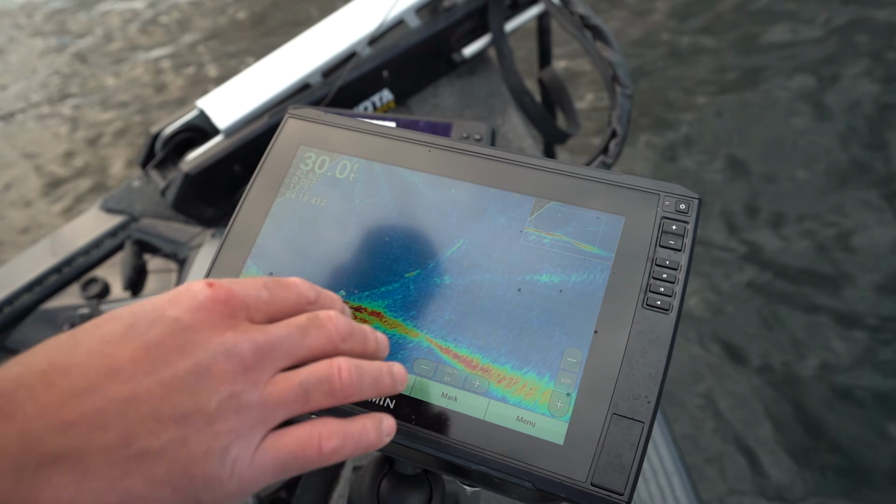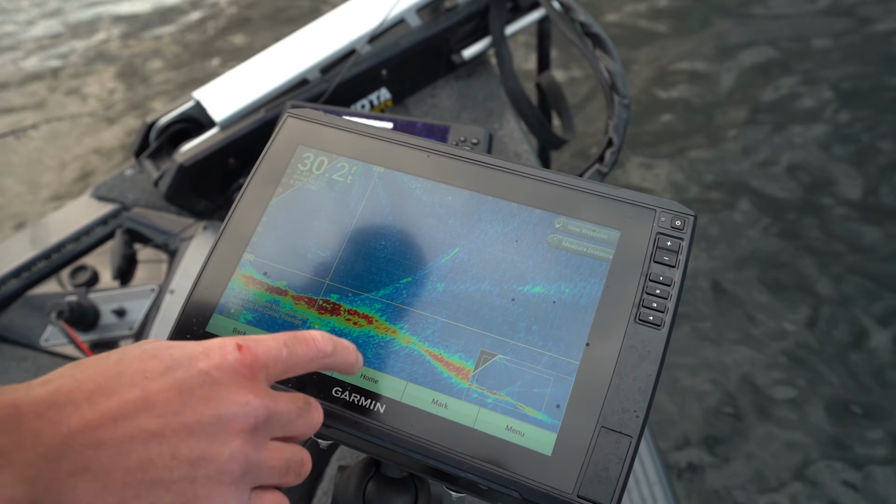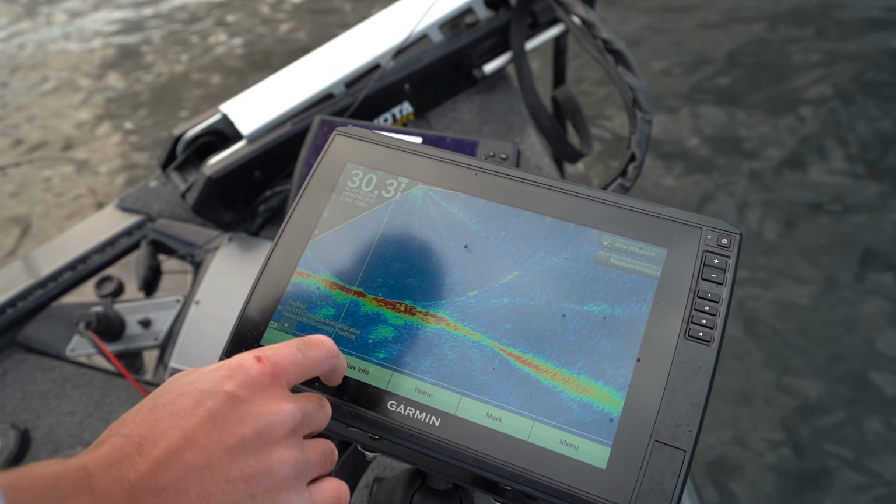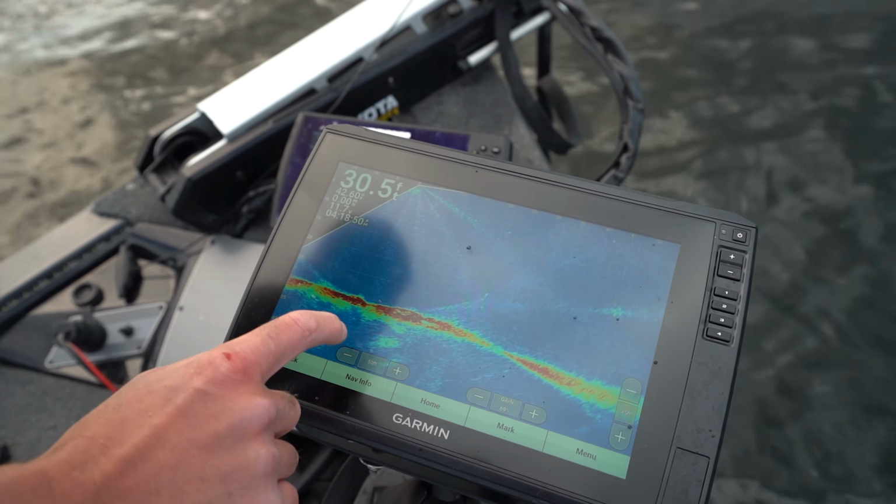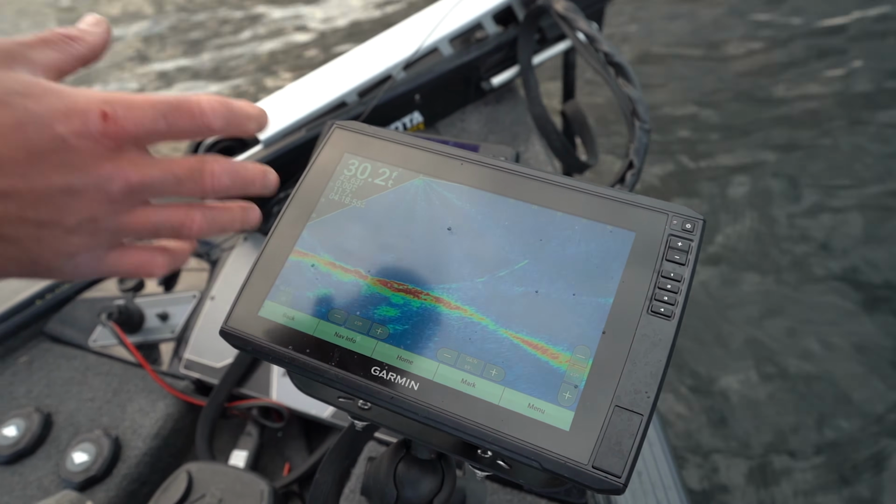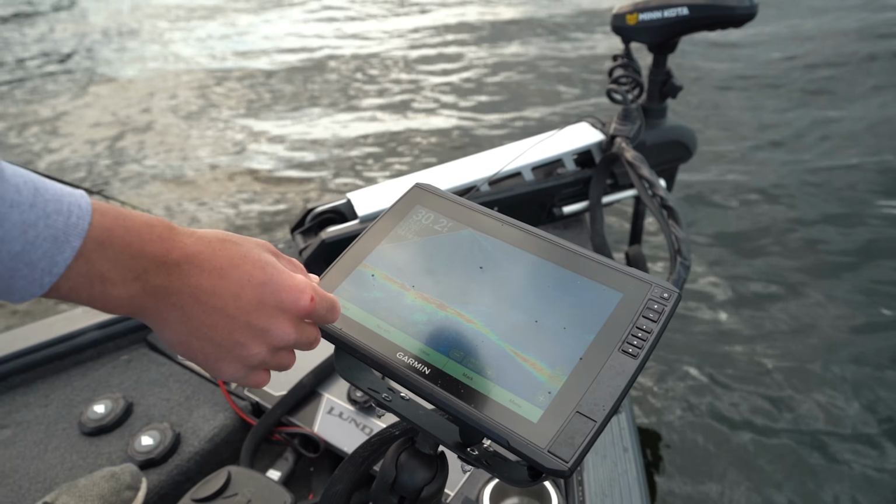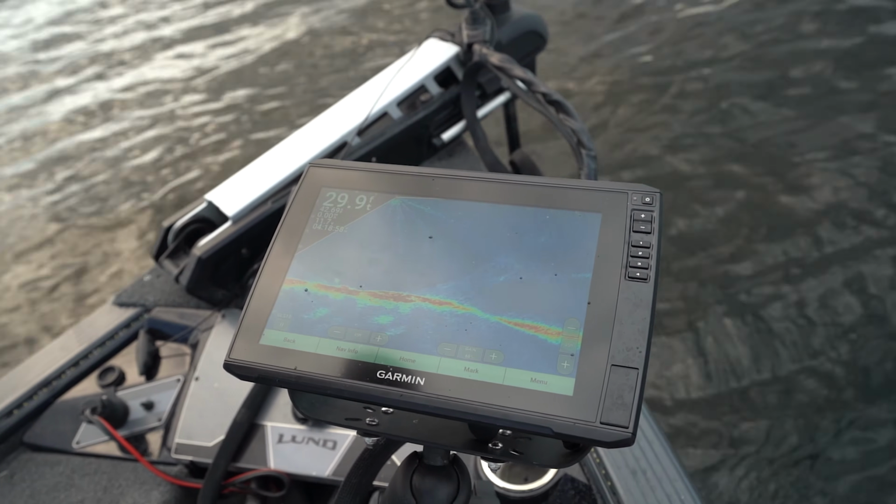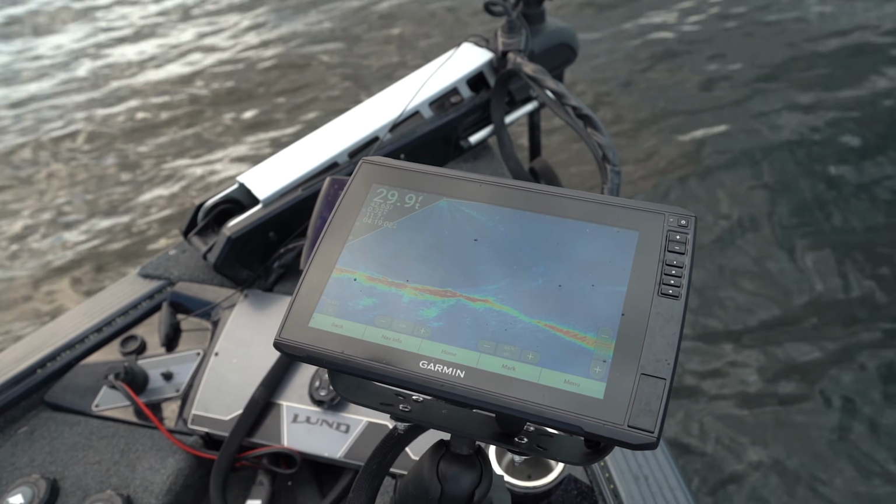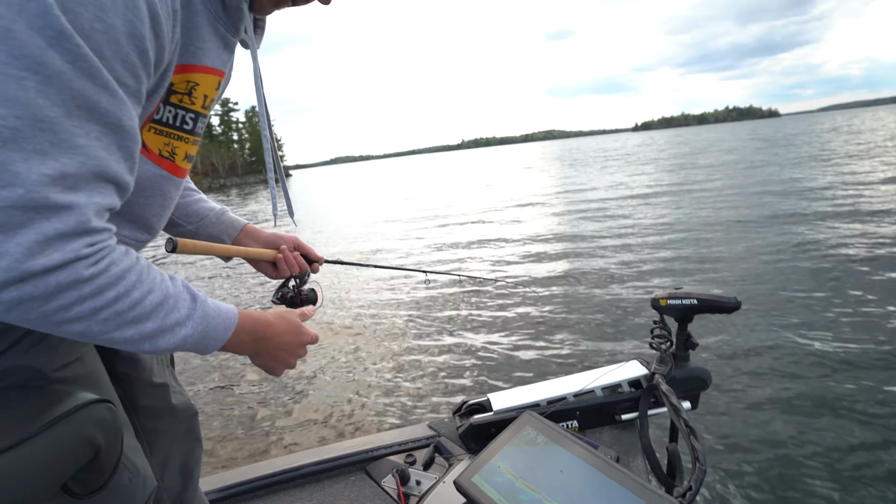I'll use that for search mode, and then I'll narrow it down as I get a little bit more dialed in. If I find a ledge that has fish, then I'll narrow it down to 40 or so, and that just gives you a better definition. You can see what's going on a little bit better. But I usually don't go much further out than 75. You're just going to compromise your picture a little bit.